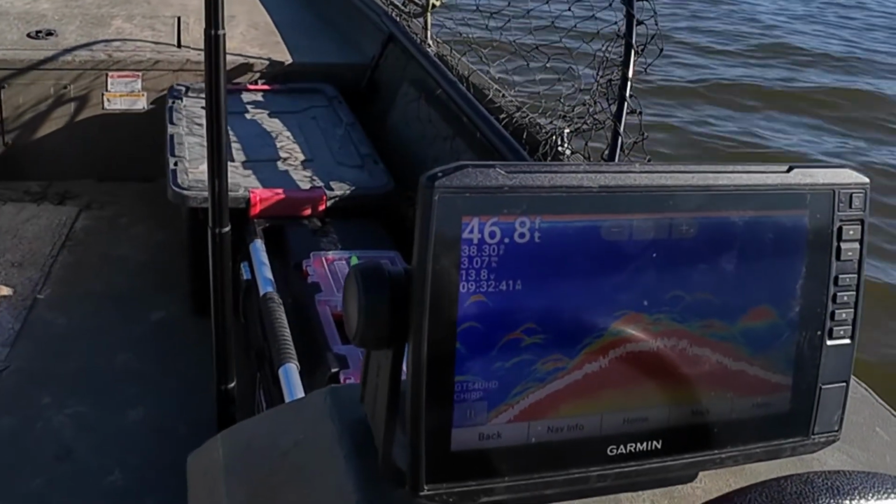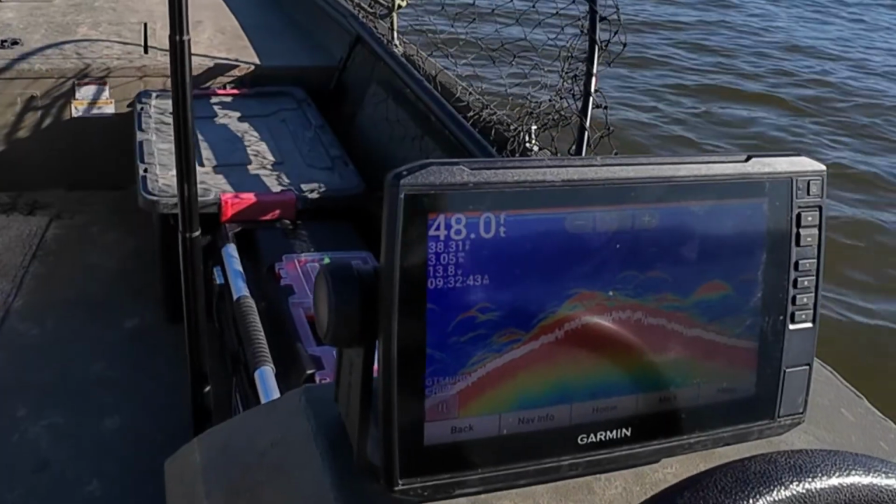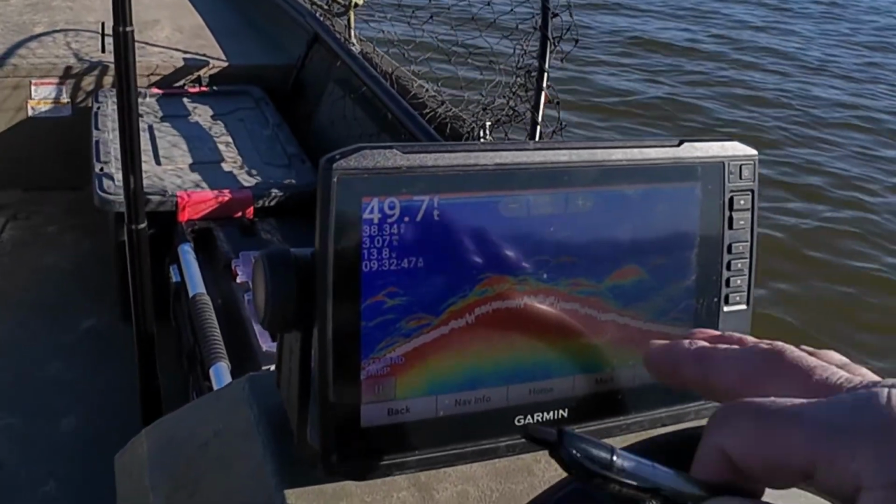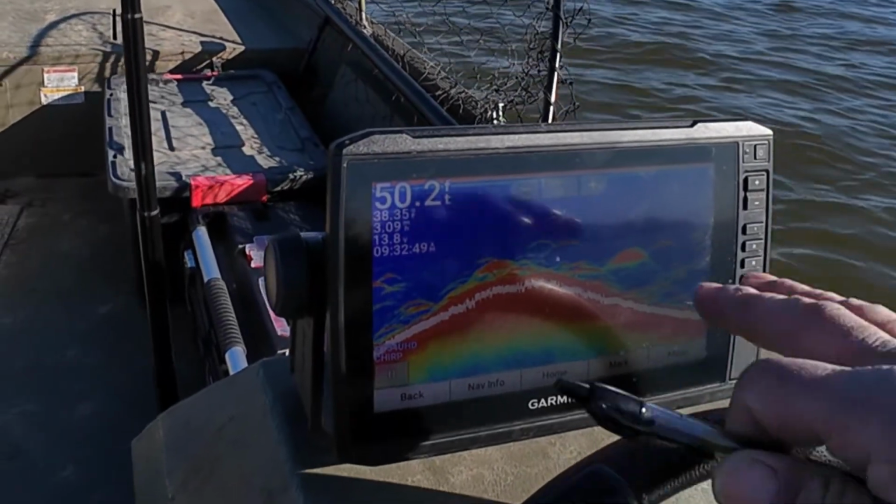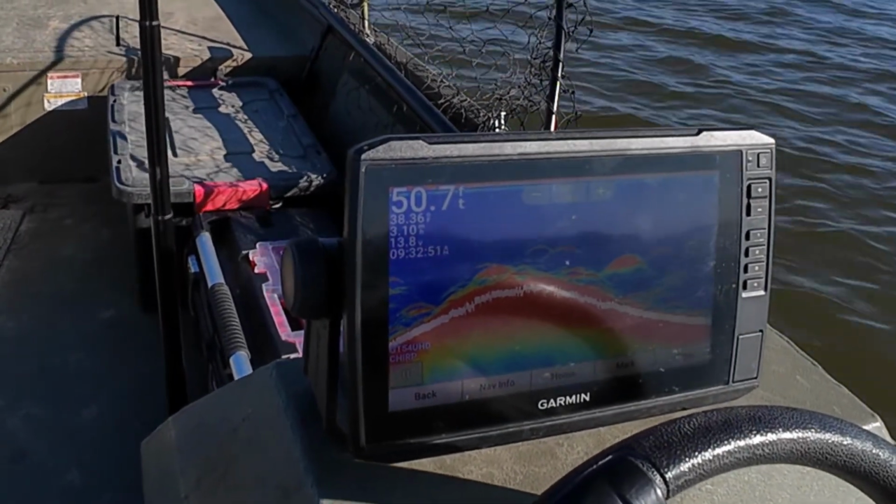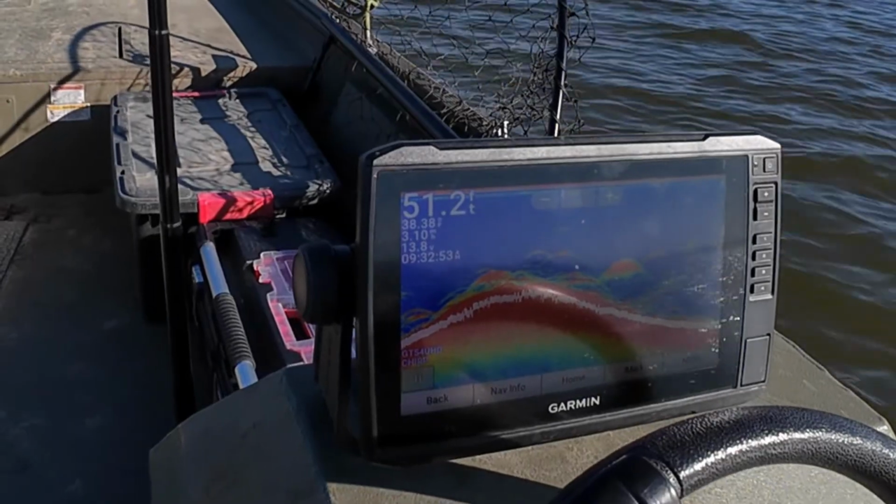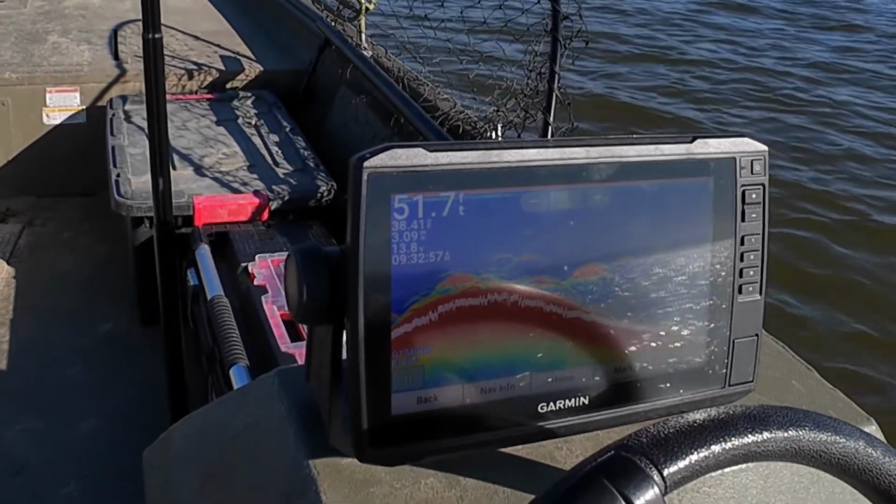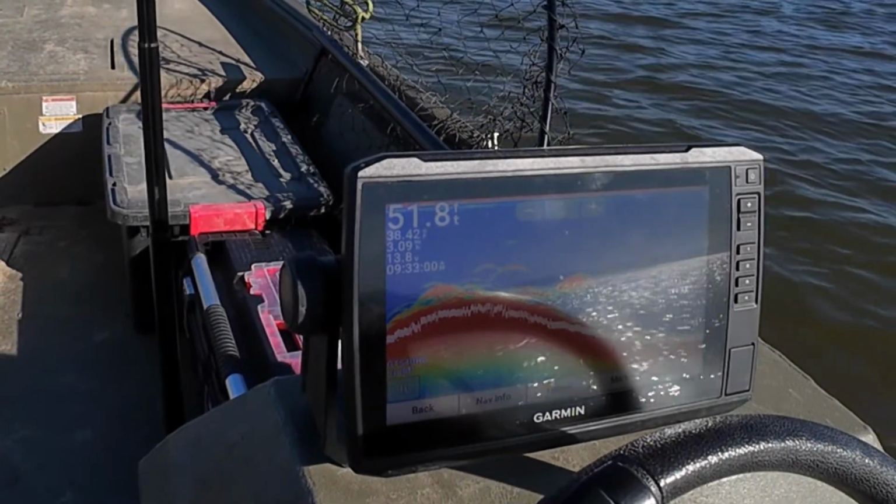That drop-off's on the left. So that sun's beating down underneath this water on that drop-off, and it's got all these fish concentrated right here on this. And it's gonna be good fishing here.